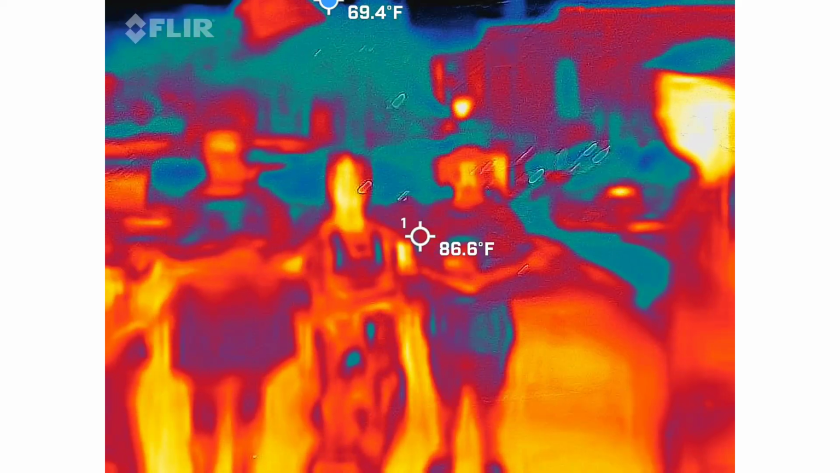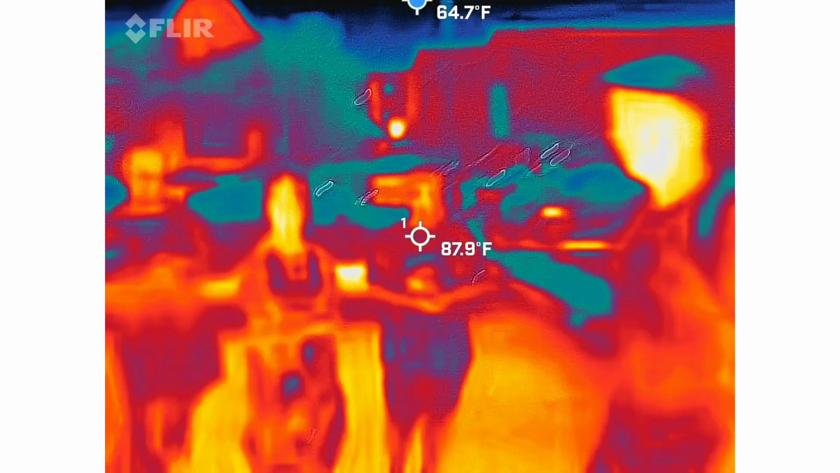Let's get into the weird stuff. I want to escalate it. So at this point, I want to know anything above 21, so that way I'm not writing down a million numbers.